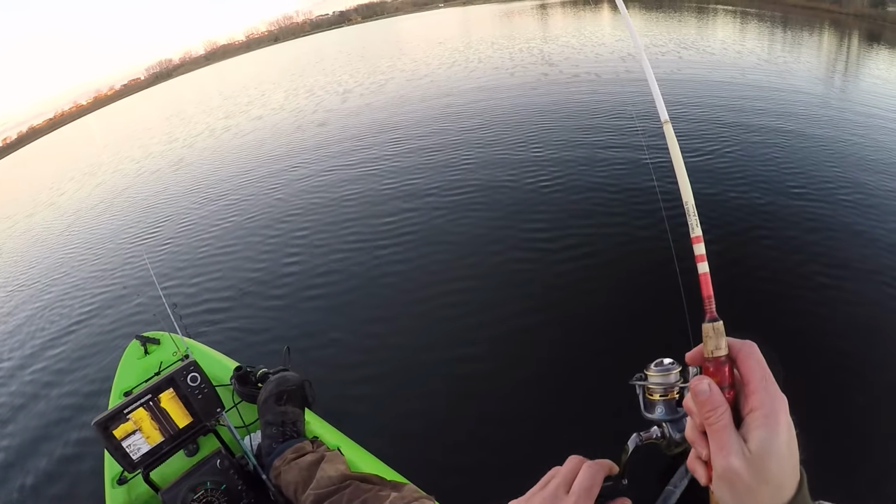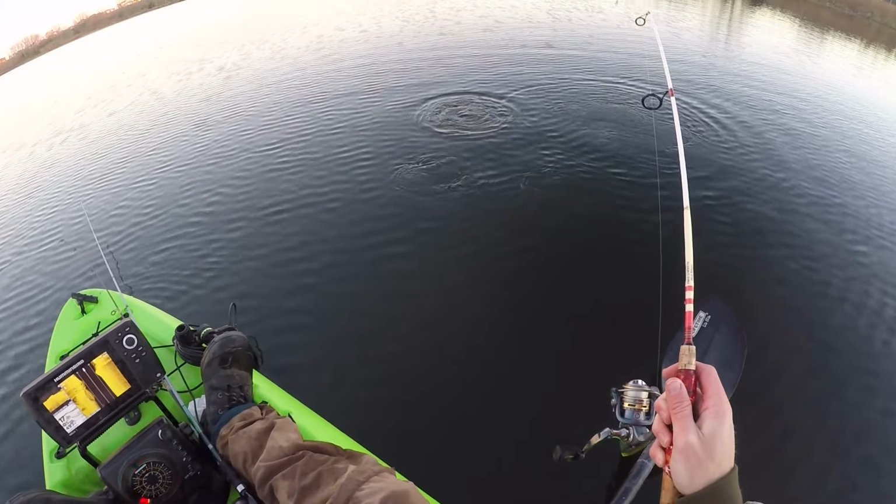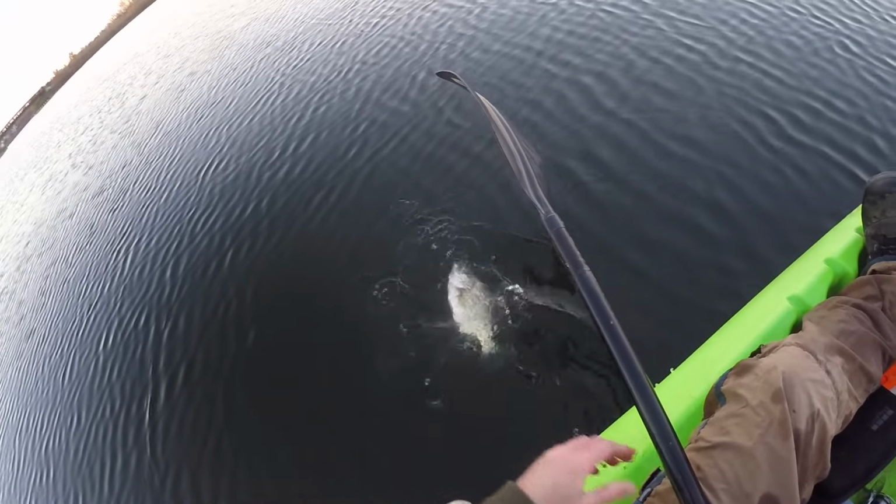That thing smacked it. That was awesome. Big old crappie, dude. Just wandering. There's a nice crappie right there. Beautiful fish. Hit him back.